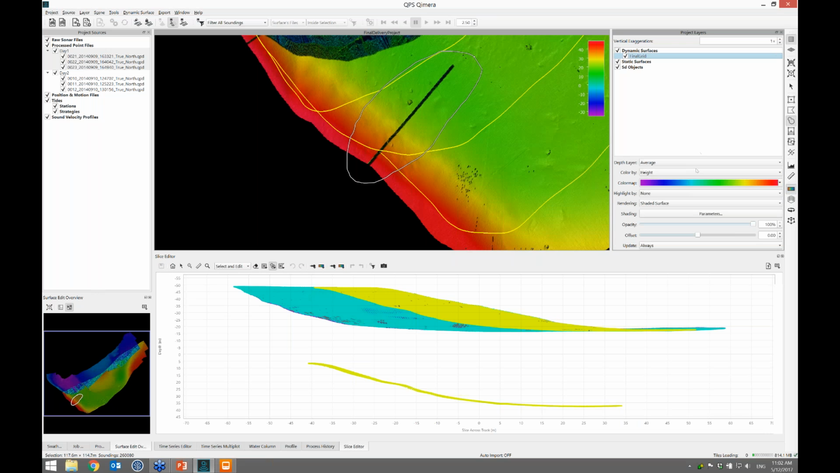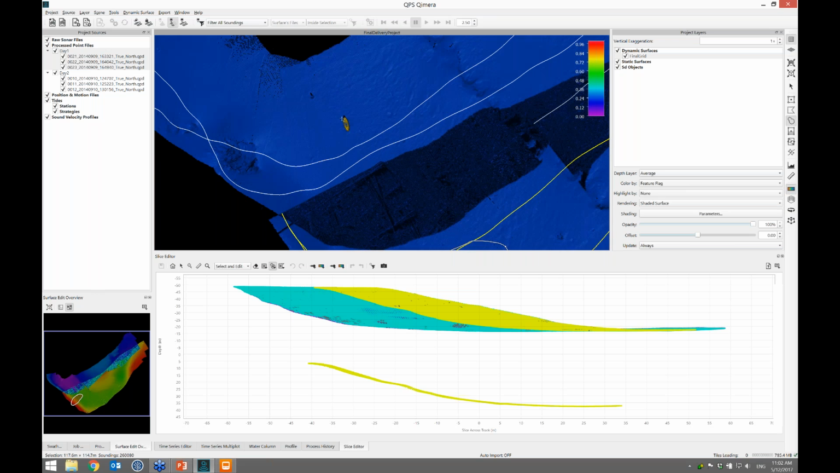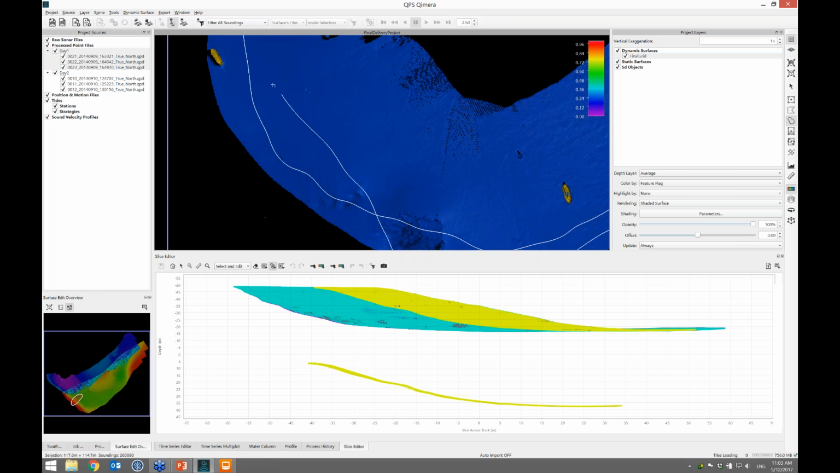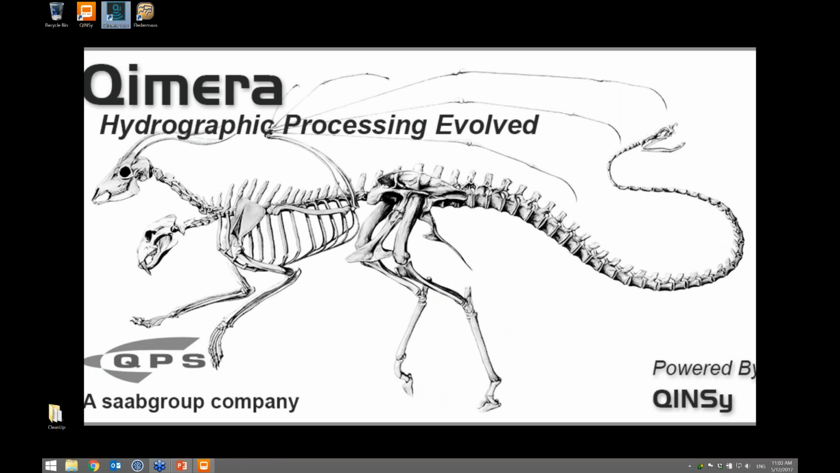I can color my grid by suspect flag, and I can see that's indeed marked as suspect. I can do a quick check. Feature flag. I asked people to look for wrecks. Did people find wrecks? Oh yes, okay, the day 2 surveyor did find some wrecks. There's one, and there's one. Okay, so as the person who's collecting all the data in the project, I found a few problems. And now I just walk down the hallway, I tell that person, can you open up your day 1 project and double check your vertical referencing?